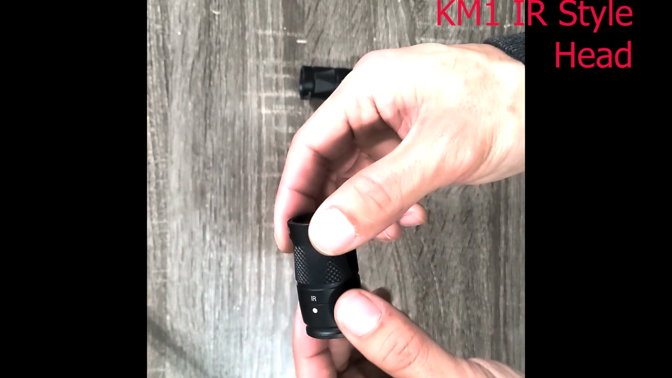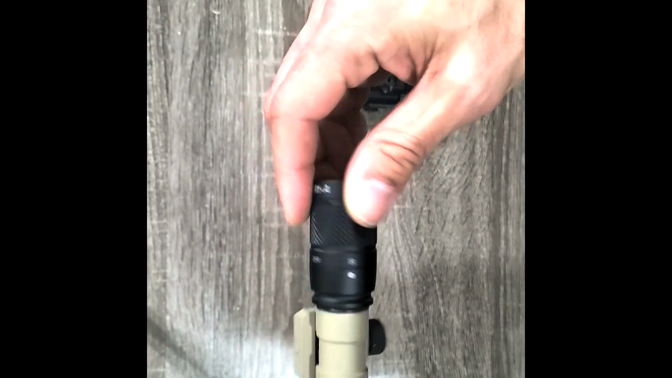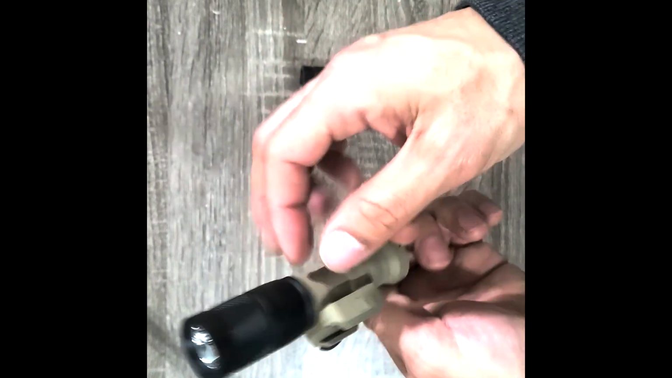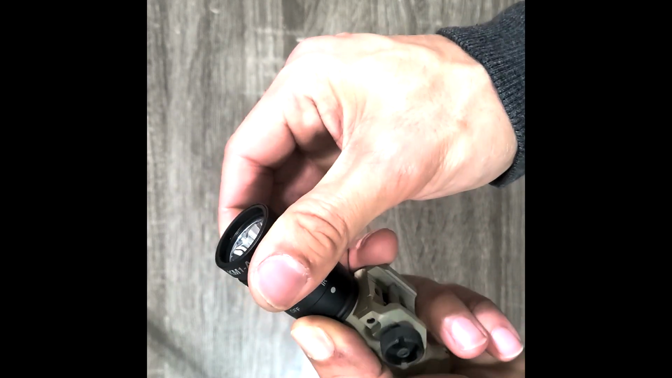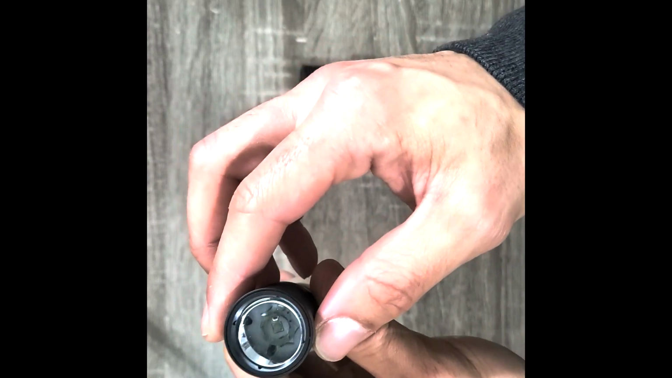Here is the KM1 IR style head. I bought it on eBay, but it came with a M300V body, which is cool because then it gives you that multi-purpose ability. I personally run it with a S&S Precision style helmet mount, and even that works really, really good. Again, you twist it, you go to off, then you go to white light, and then you also have the infrared.